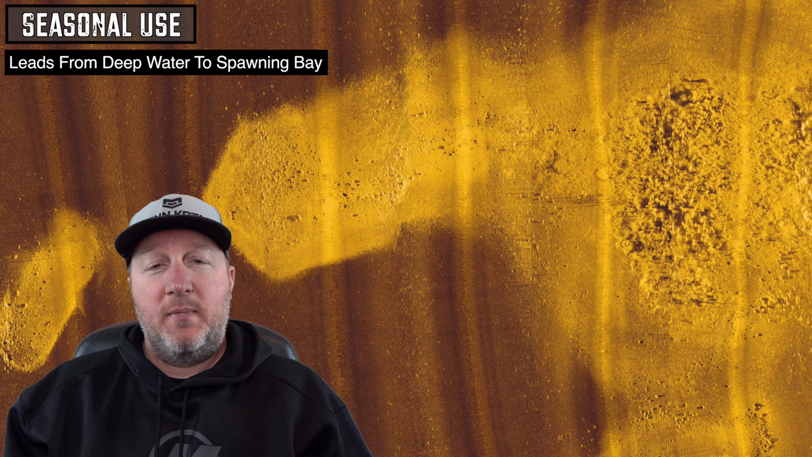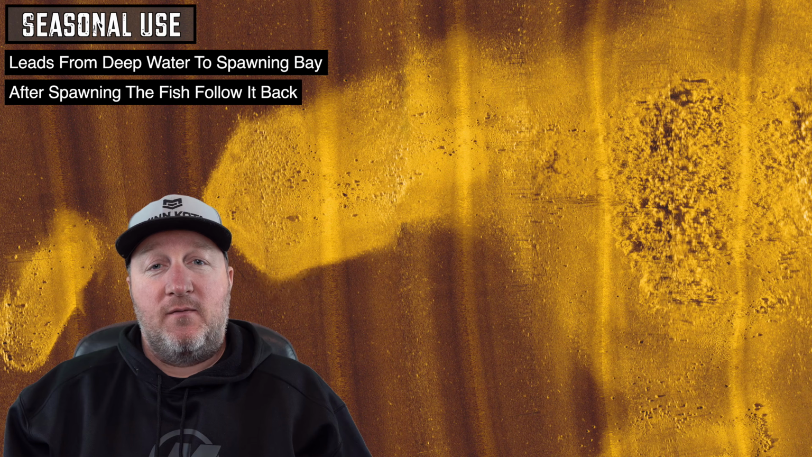This spot's a little different than episode 1 when we talked about that hump not being good in the spring, because this actually comes from the deep water and leads all the way up into a shallow spawning bay. So this is a perfect area after ice out where those fish start to use it, and then as the water warms, they just follow their way up there like a highway right into the spawning bay. Once those bass are done spawning, they're going to come right back out and follow this right back out to the deeper water. This is when it can get really good.